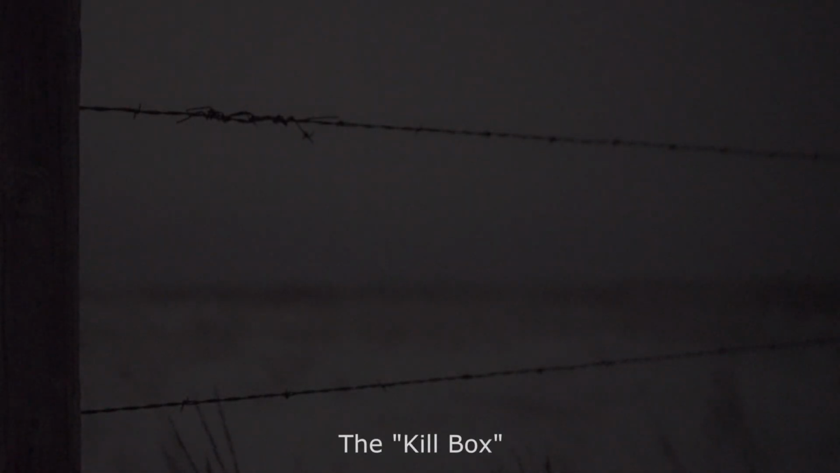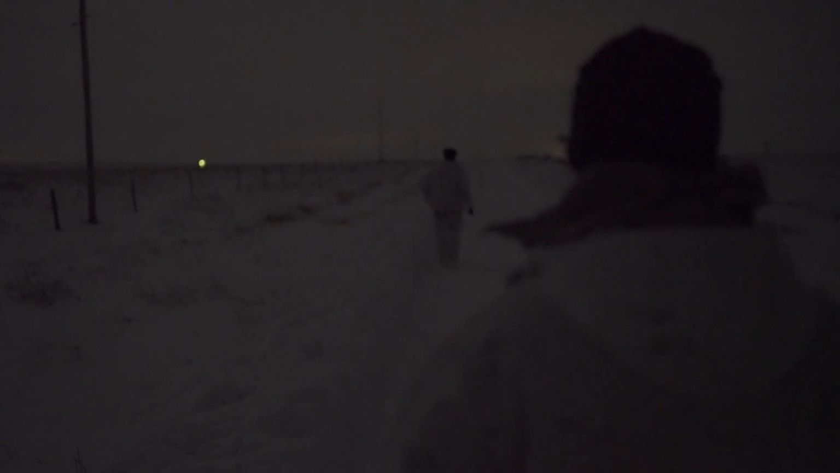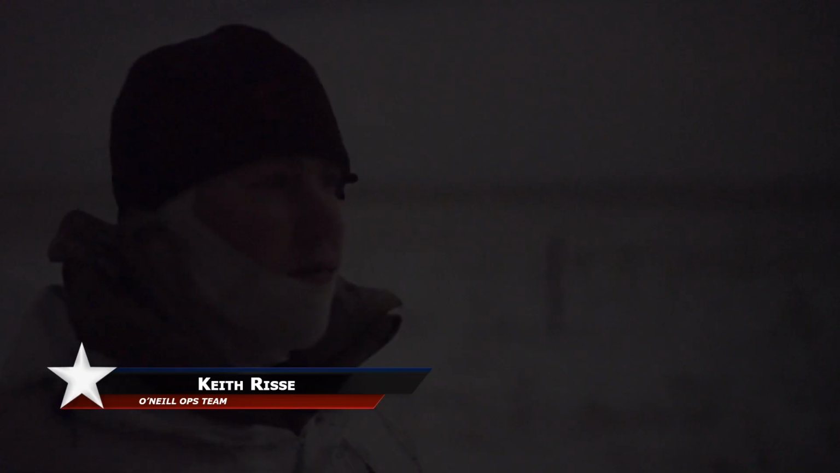If there is any one thing I learned from this hunt, it's sneaking up on a coyote, much less a group of them, is much more difficult than having one come to a call. From a degree of difficulty standpoint, it's not even close. But these guys have perfected using the cover of darkness, along with a well-chosen path of approach, to get in on coyotes taking advantage of what they think is an easy meal.